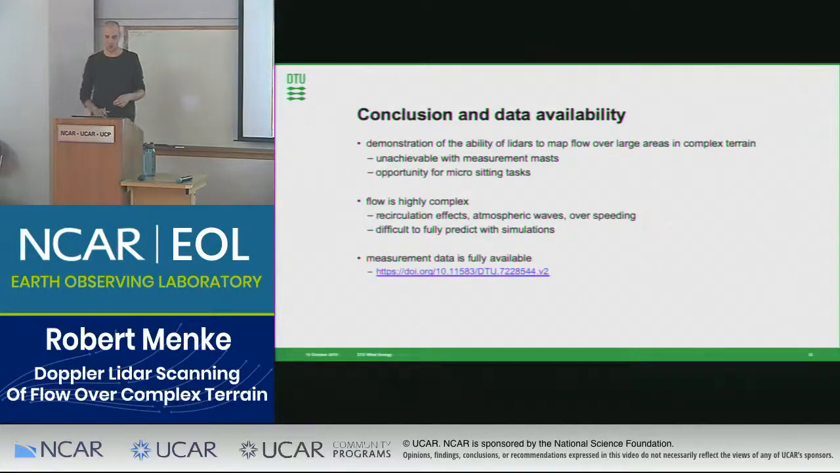And which was obvious, the flow is highly complex and it's very affected by these different phenomena that we see in complex terrain, and especially at the Perdigão site.